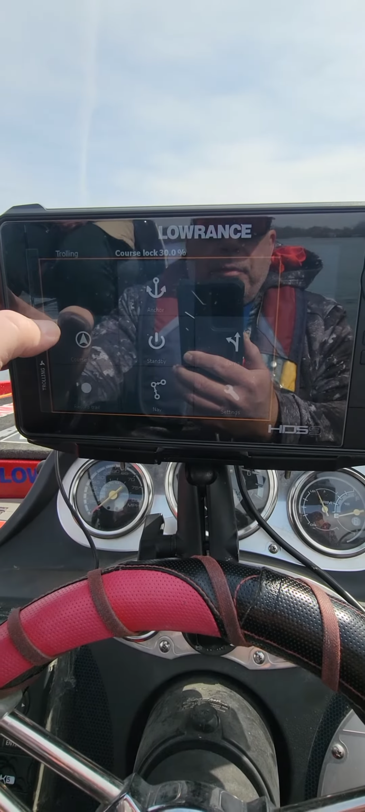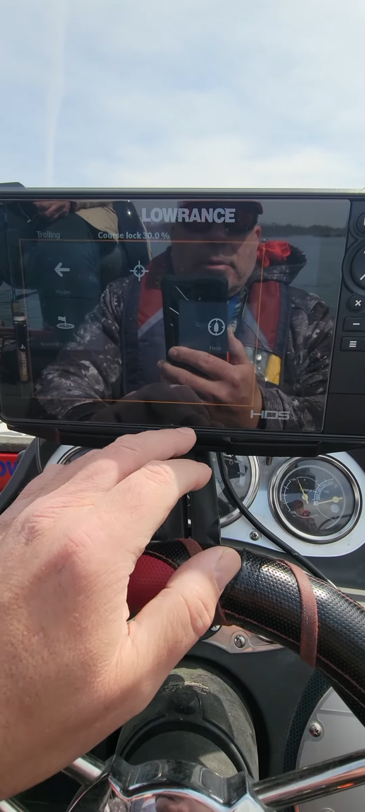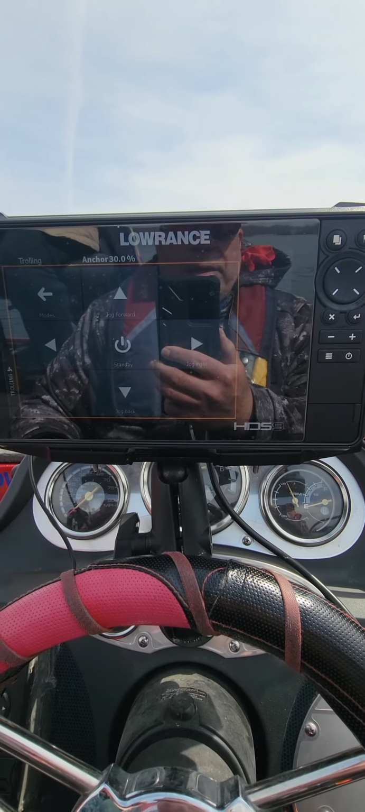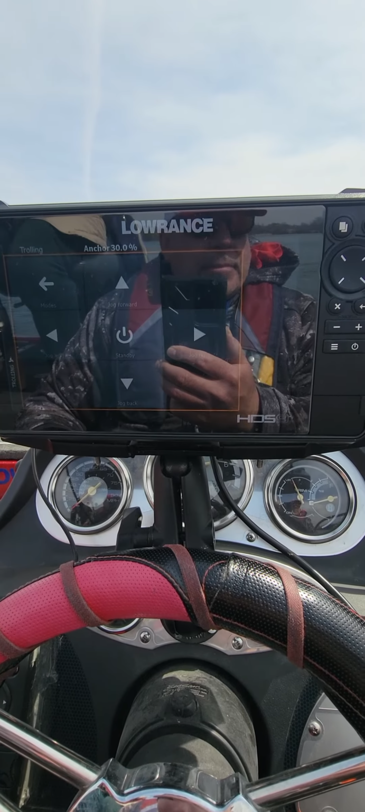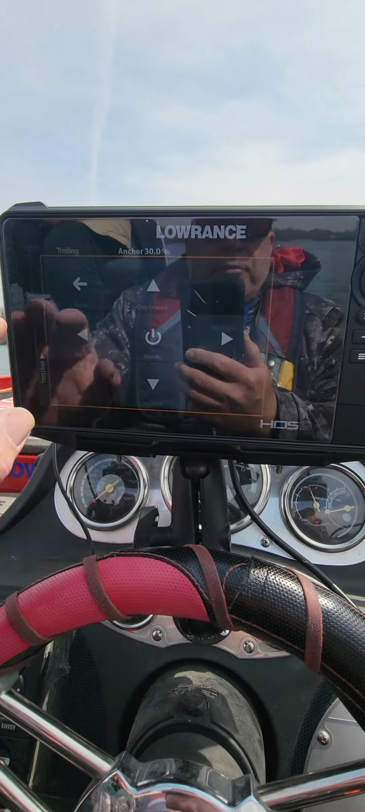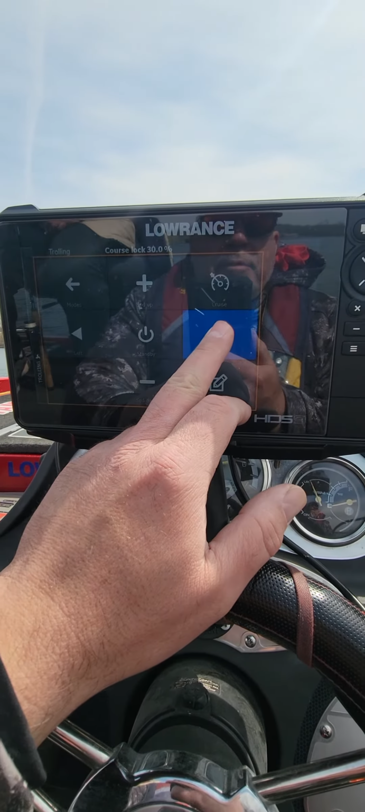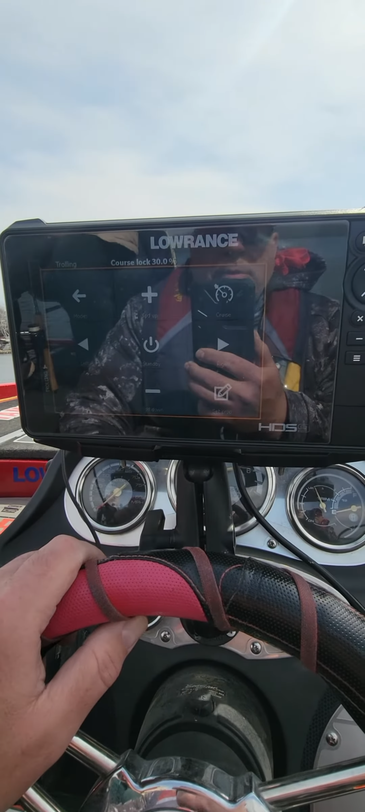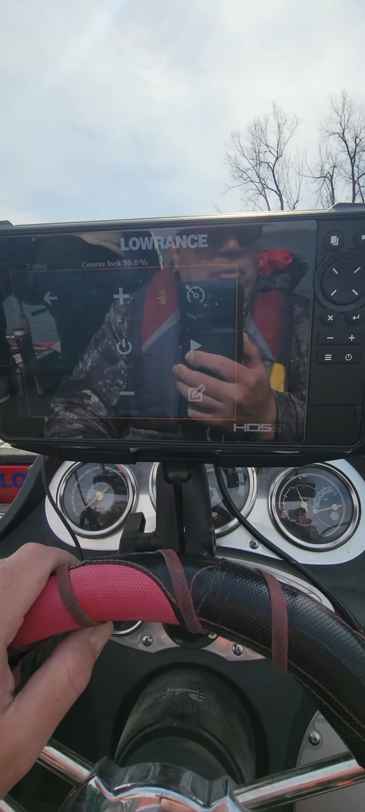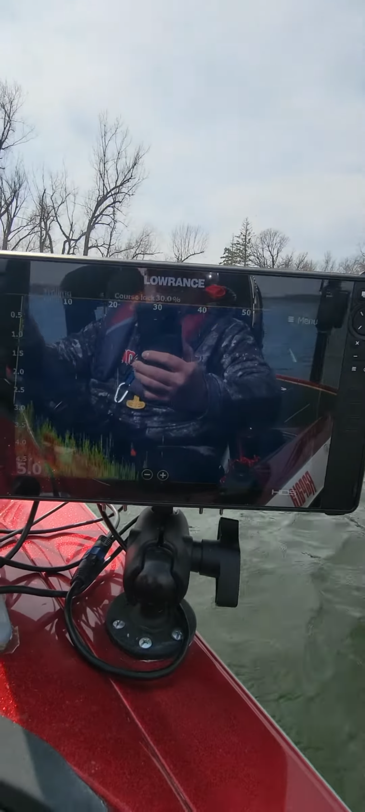Now if we want to spot lock or anchor, I could hit anchor, and I could hit here. The Ghost will automatically spot lock us. Anyway, so I'll resume back to course lock. I'm going to spin it around here a little bit. So here we're looking for fish, suspended fish or fish just above the weed line here.